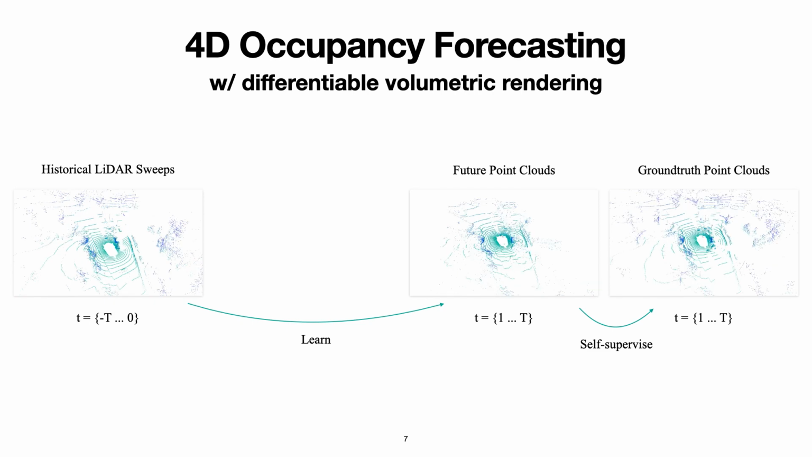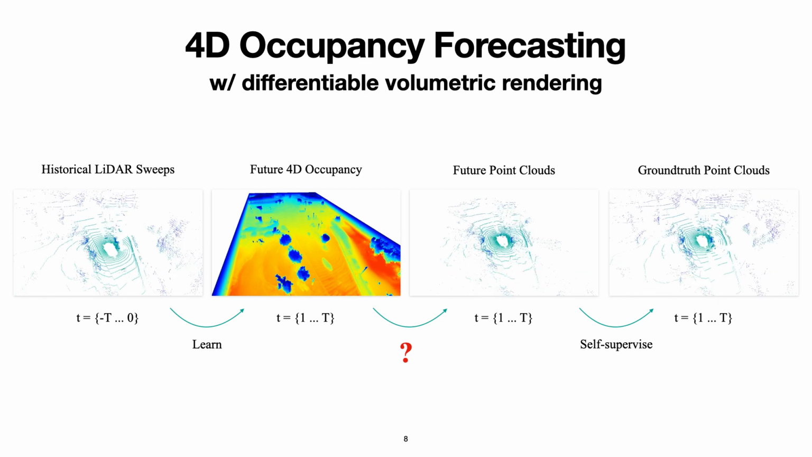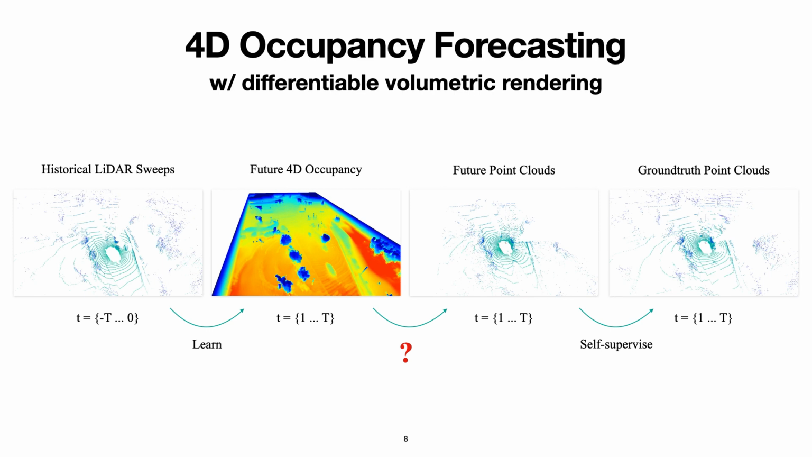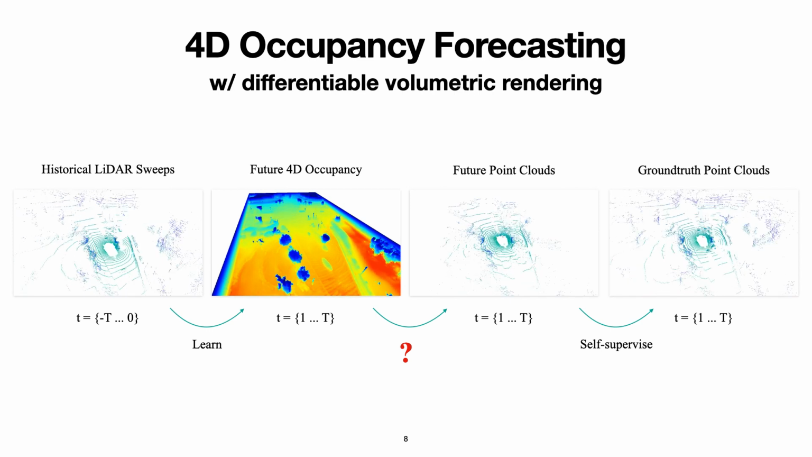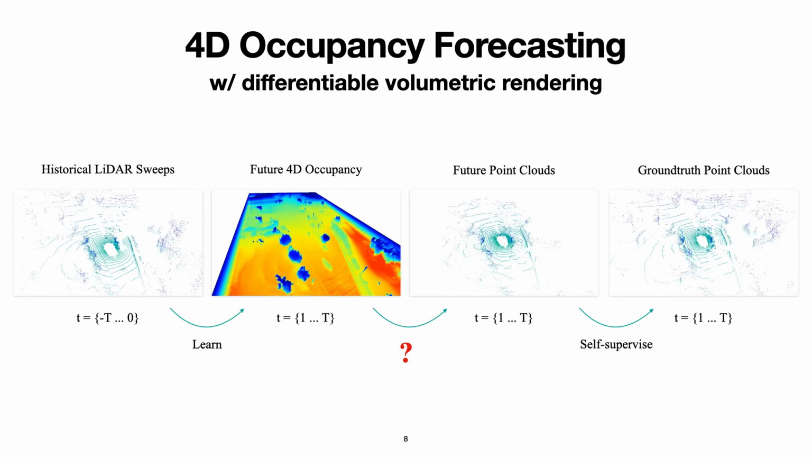To this end, instead of directly learning to forecast points, we propose to learn and forecast an intermediate volumetric representation that resembles occupancy, which can be learned from the same training data as point cloud forecasting. We call this task 4D occupancy forecasting.